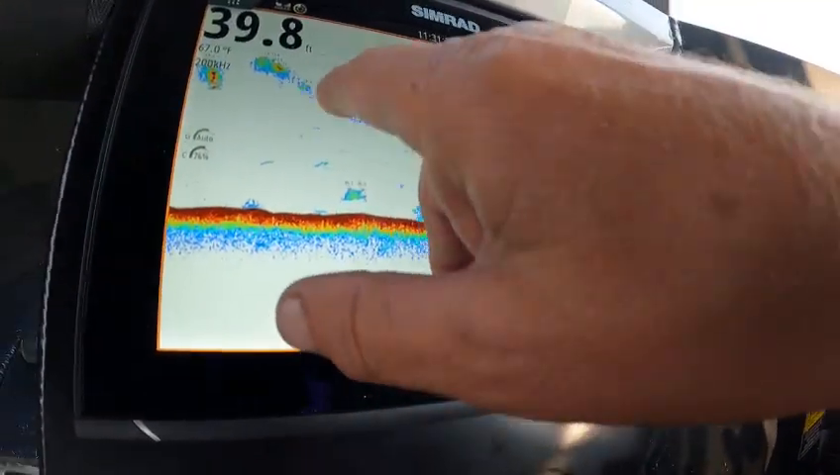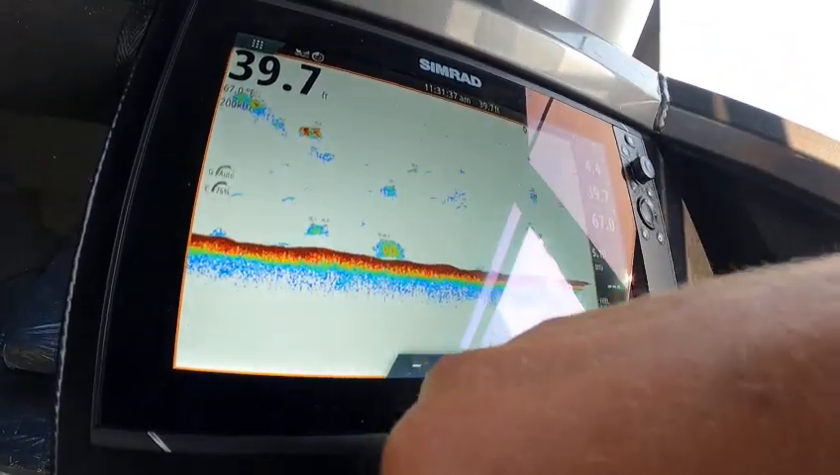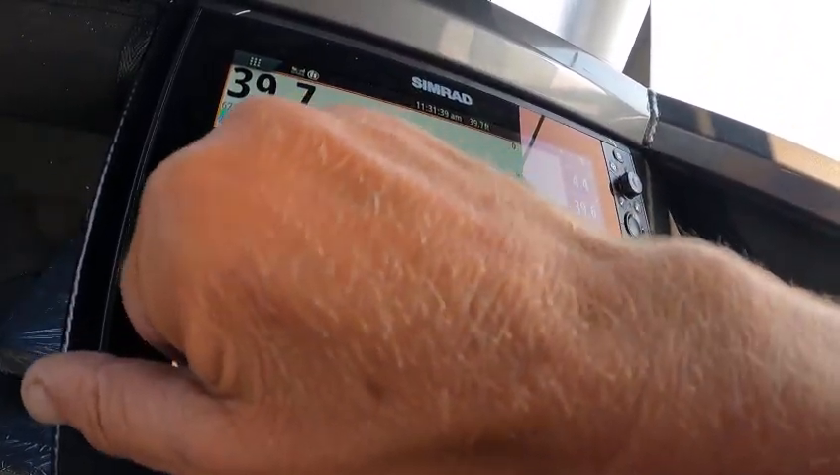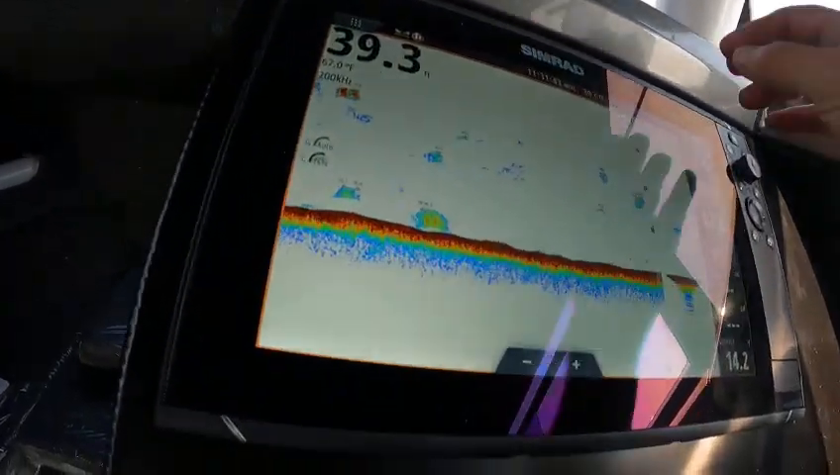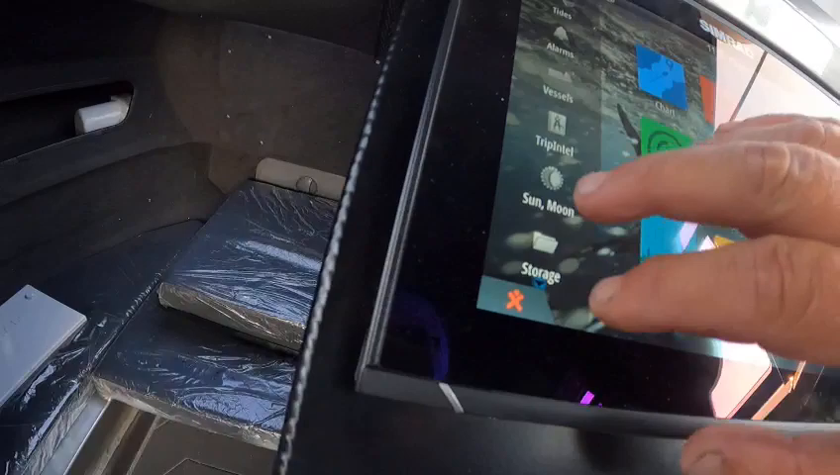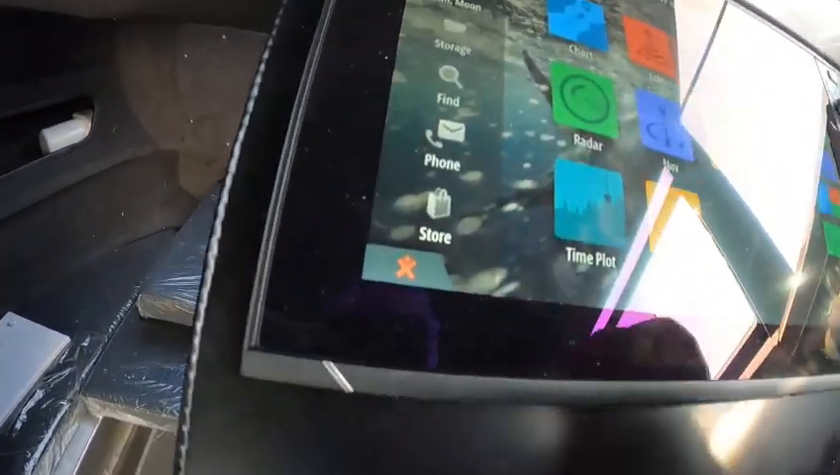Navionics or updates. Man, there's a nice fish right there, about 15 feet. There's another one right there, that's a smaller one. The bigger that fish is, the bigger that arch is. See, someone might land one right in here. So then we go back over to here, phone, it hooks up to your phone and all that. The store's on an app.